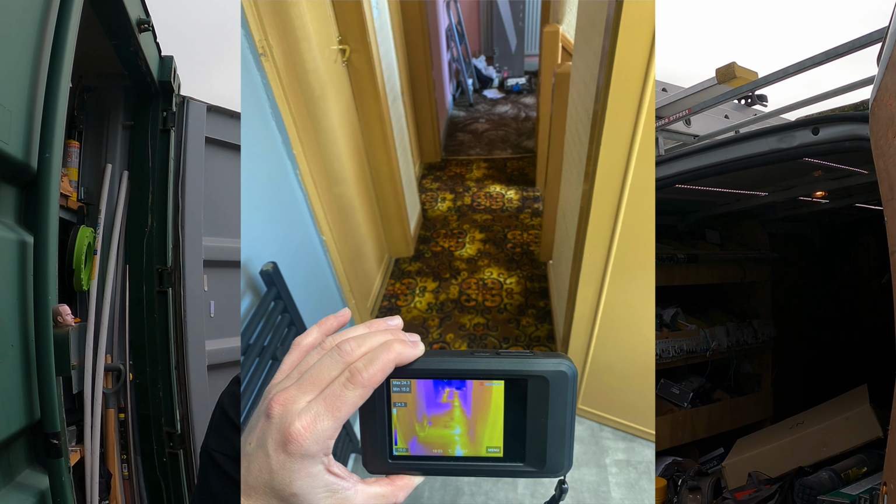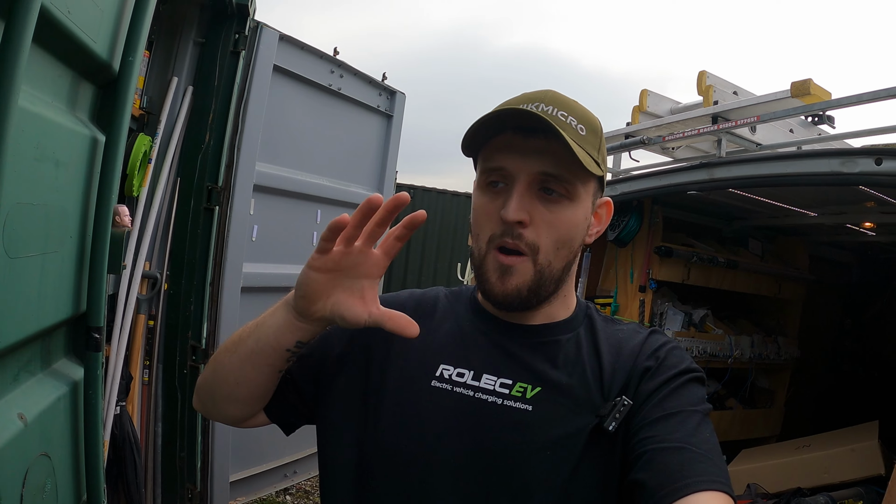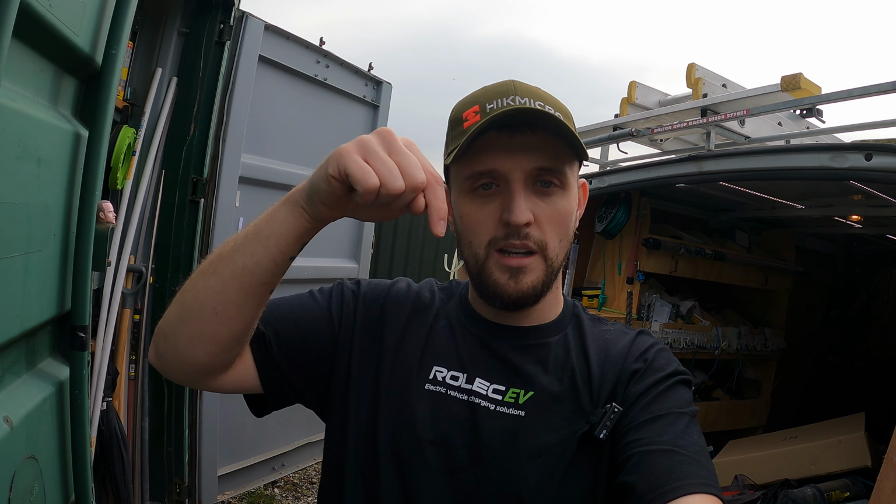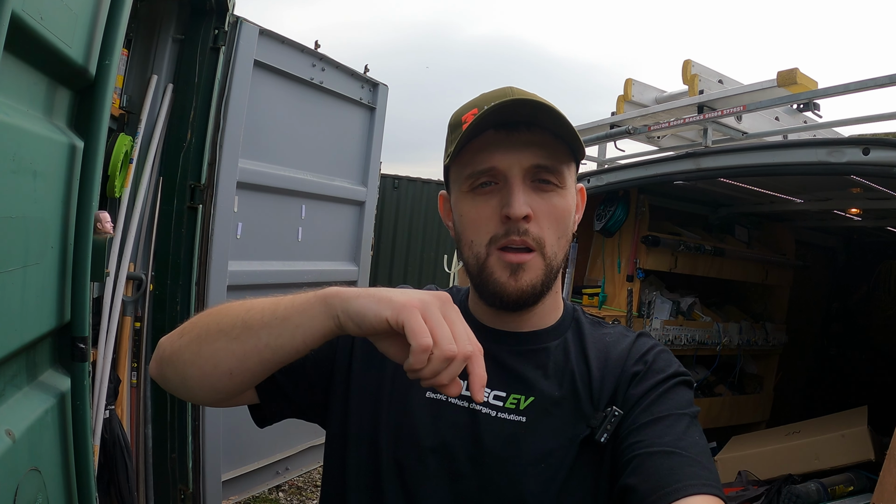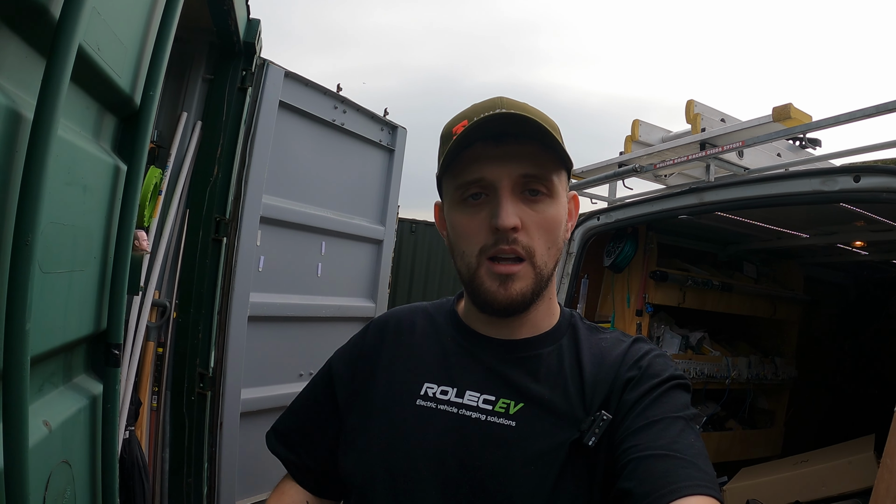I was a bit gutted I didn't have my camera at the time, otherwise I'd have shown you this. We had a loose connection on a socket circuit in a house. It was a kitchen socket circuit. Wandered round with a thermal imaging camera, boom, it was right at the MCB of all places. One of the lives wasn't in the terminal, it was just behind the terminal of the ring, and you could see it red hot, literally red hot. It just made the job instantly done like that.